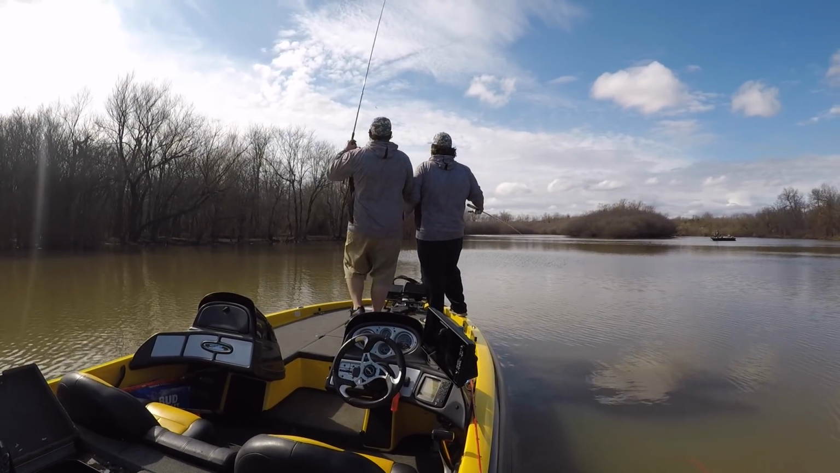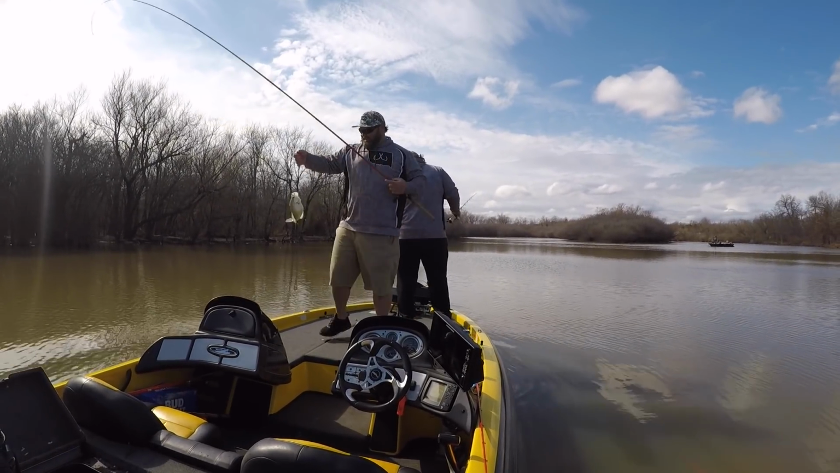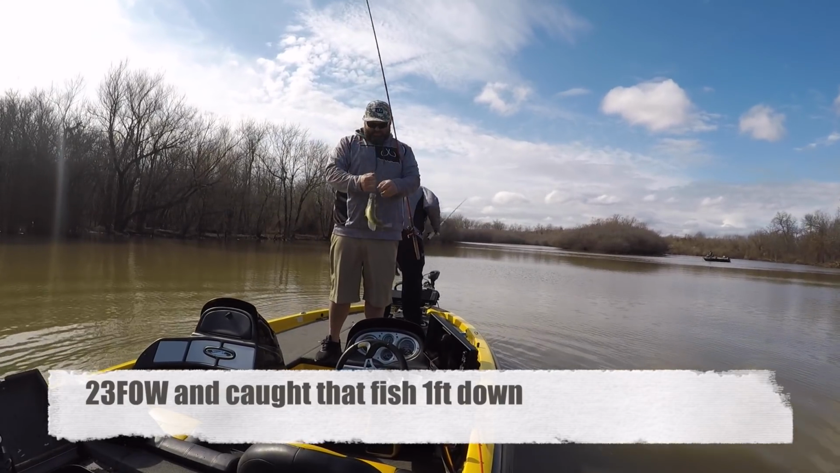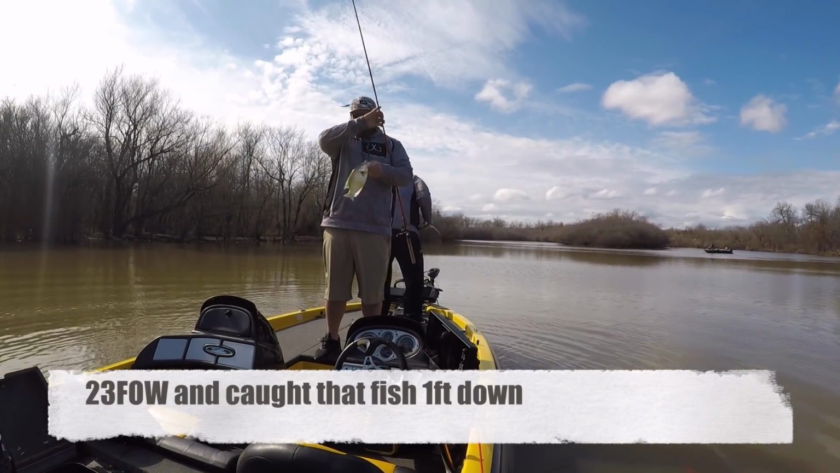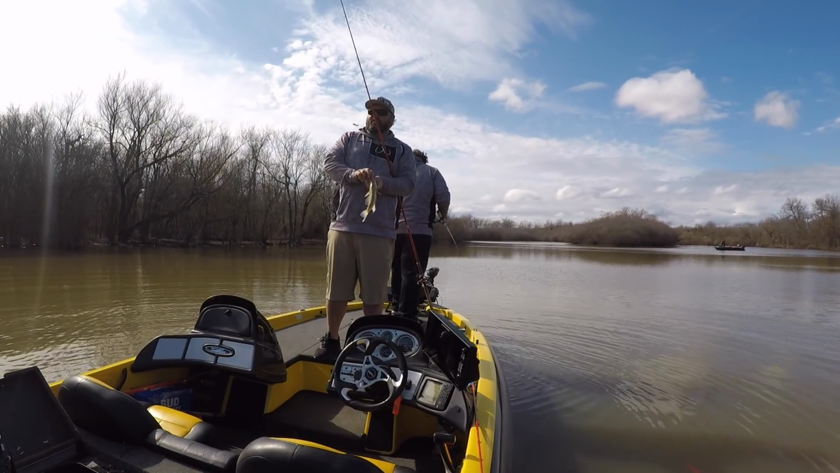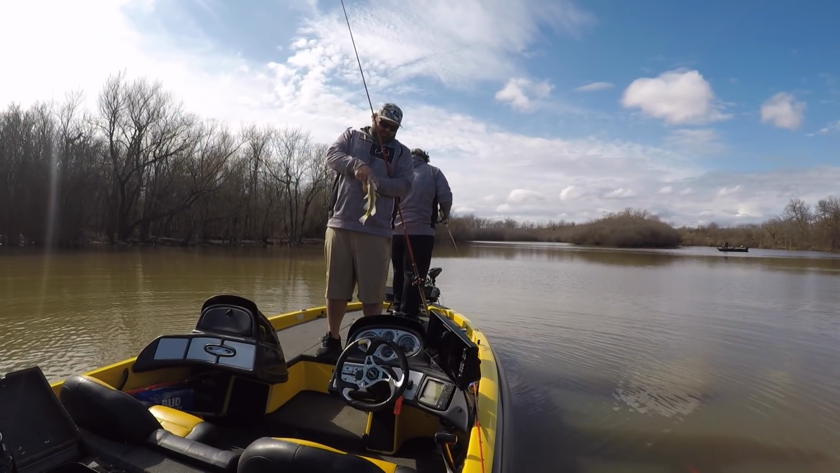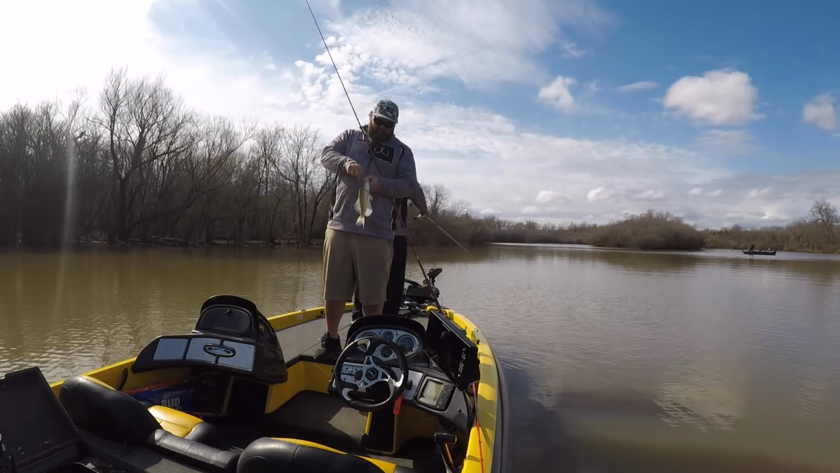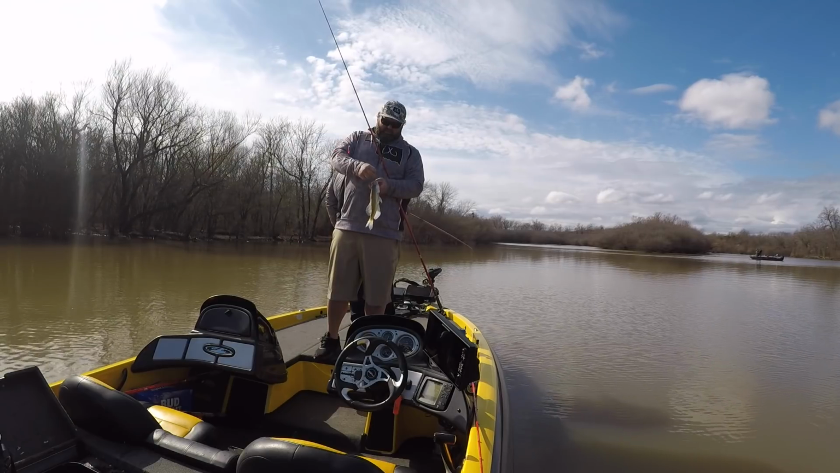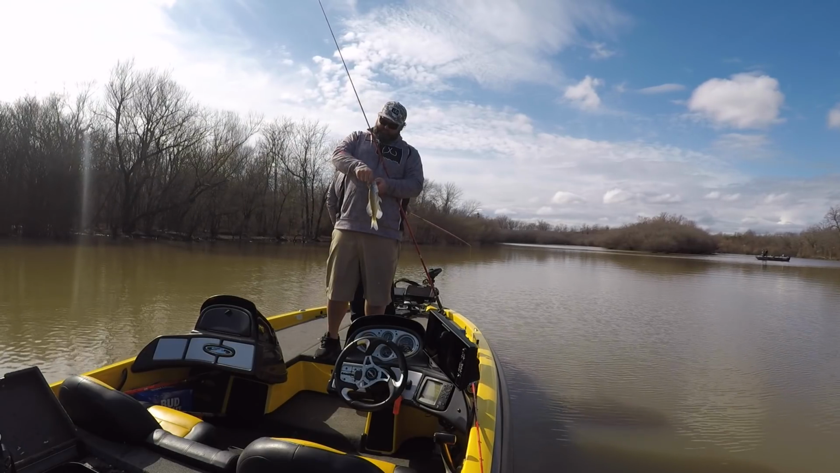Oh, there he is. Woohoo! That fish was shallow, dude, a foot deep. Dang, dude, that was crazy. The fish wasn't 12 inches deep. So shallow the Livescope couldn't even pick him up. As we were going through there, we just saw him and put it down there.